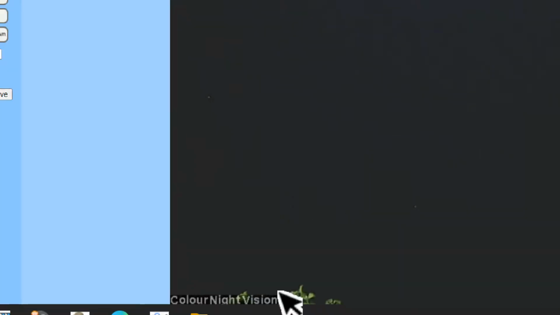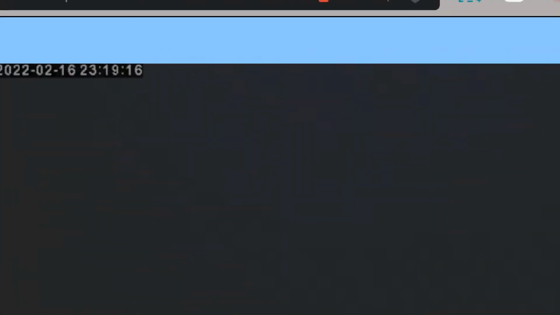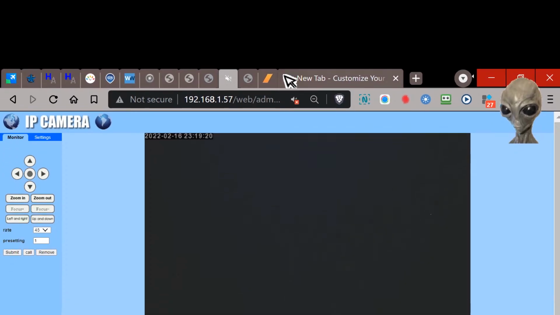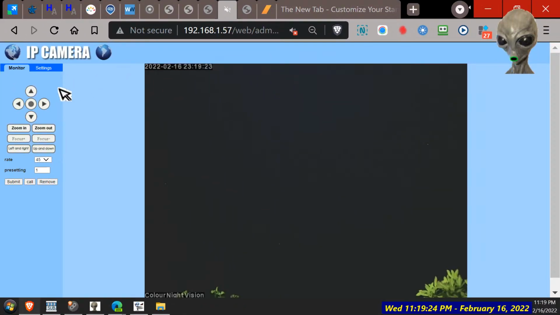Oh, right, there's a little star there on the left side. You can just see it, a little dot. See that? Little dot. Okay, so if we zoom in, we can see them still, but not as bright as in black and white mode. But yeah, I'm not going to be happy until I see that moon though.